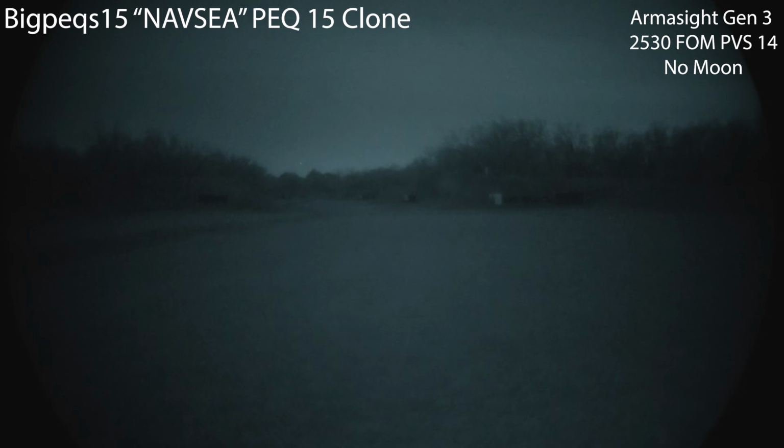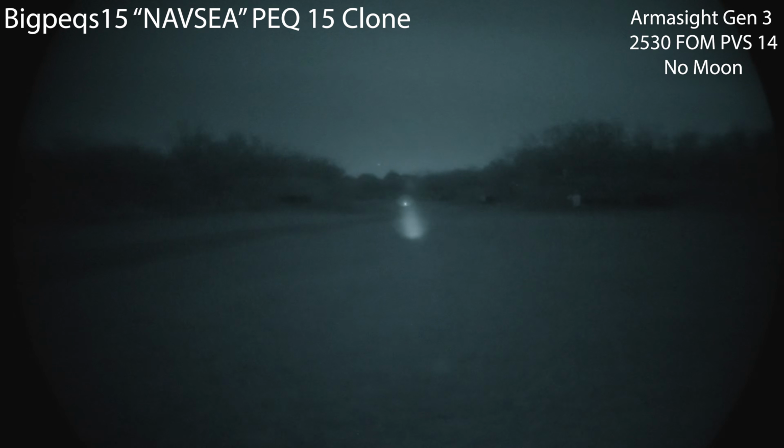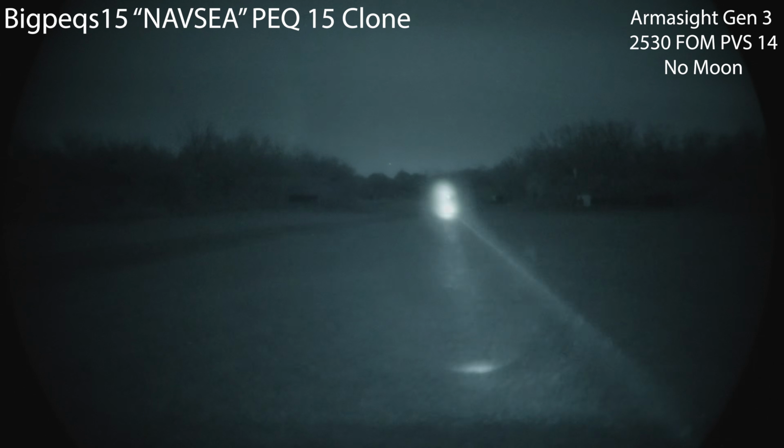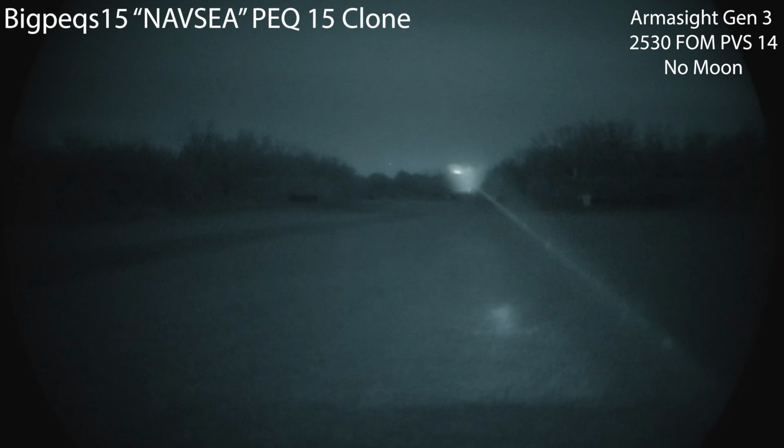So on dual, this one, the Illuminator's got some pretty good dead spots. Just kind of got a vertical illumination strip there. I think similar to the actual PEQ15, you can narrow it to laser beam and definitely see things further away. But let's get into dual high. So there is dual high. This thing is an absolute spotlight. Backing it out further, further, further.